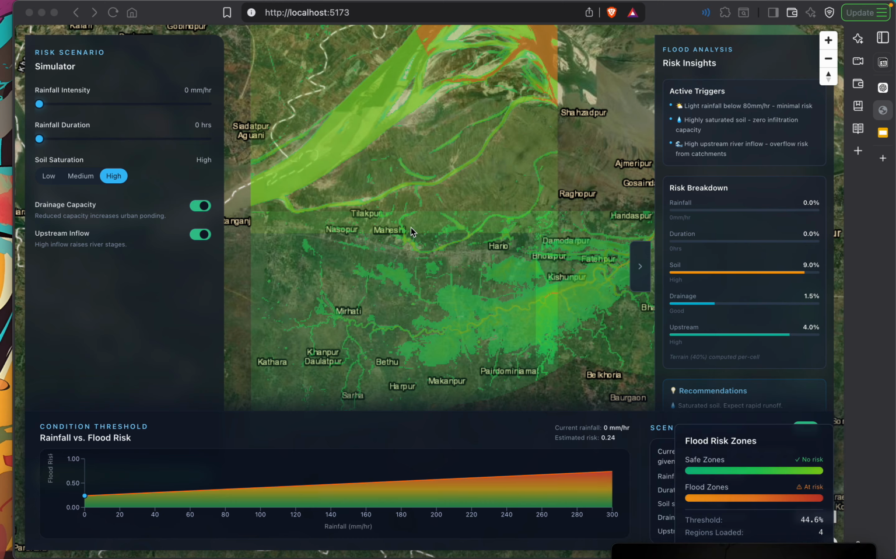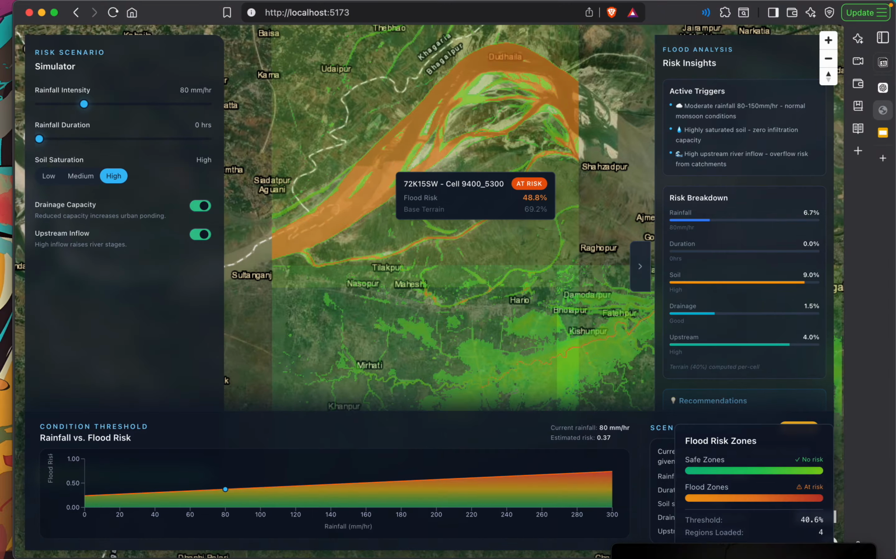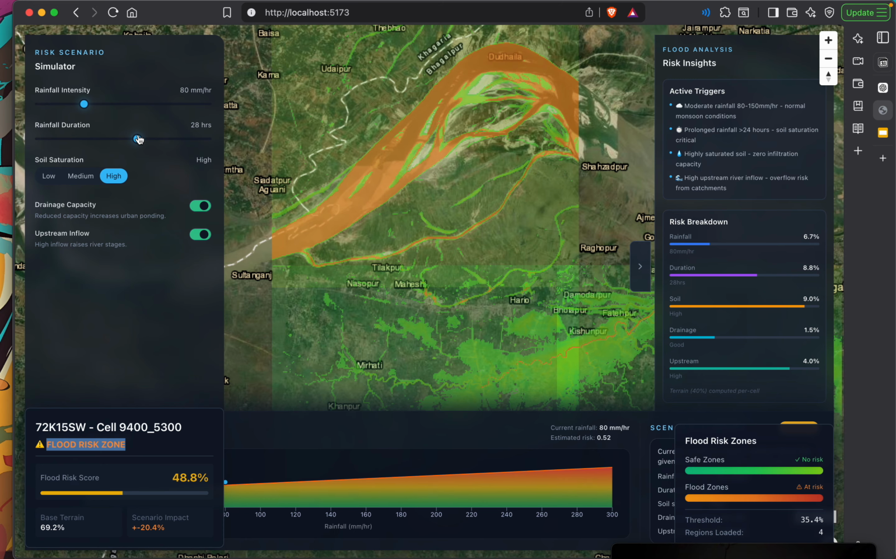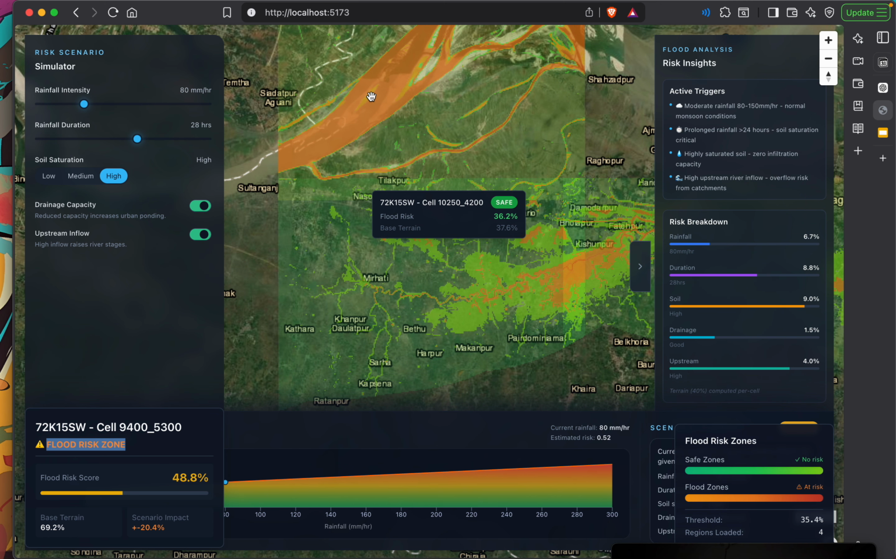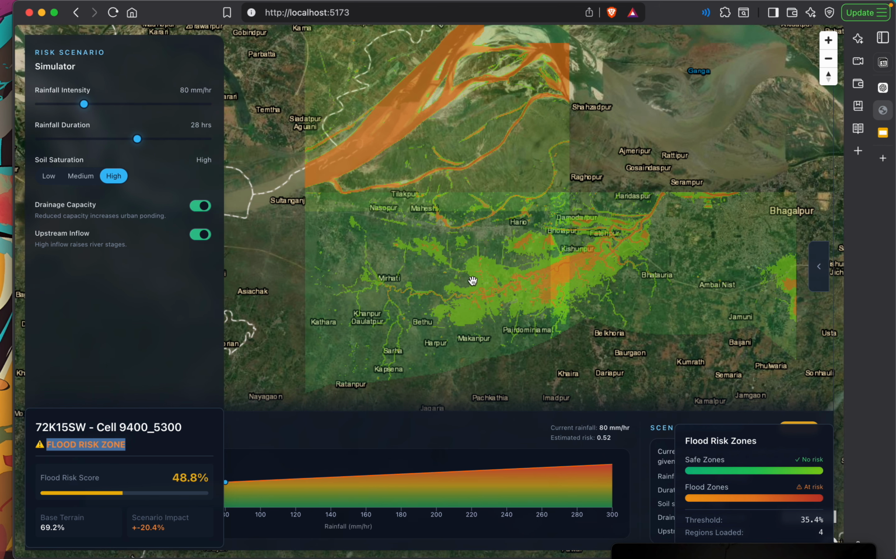So as you can see, this is the system, and right now the intensity is 0 and the duration is 0. If I increase the intensity, certain parts, see this region, which is mapped by a different color, are showing a particular flood risk. Now this flood risk is not just coloring on the map, it is actually computing in the backend and running a mini water simulation of what's going to happen, as described earlier. Let's say I increase the duration. By the way, where we're increasing the water right now is local, but we do have the option to do it at a specific place too.